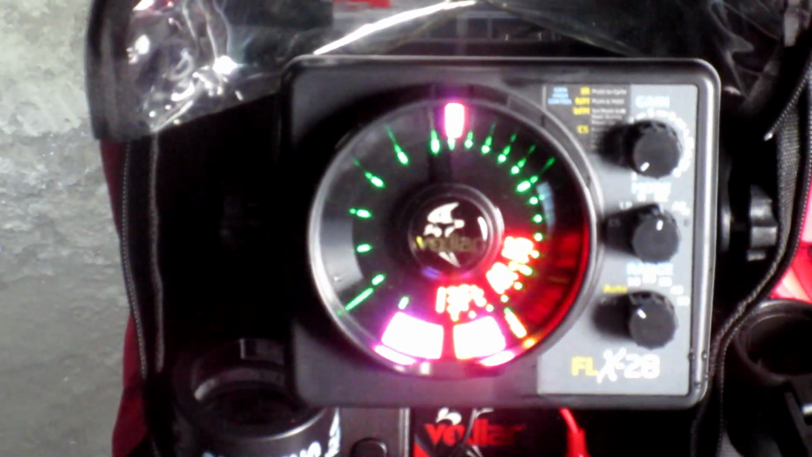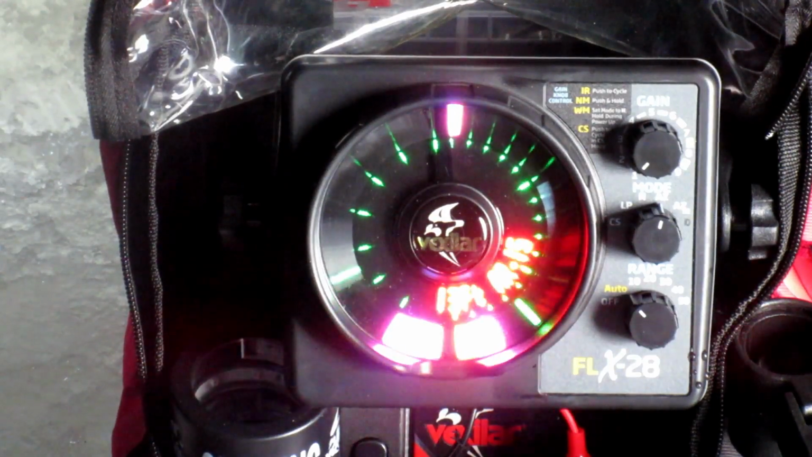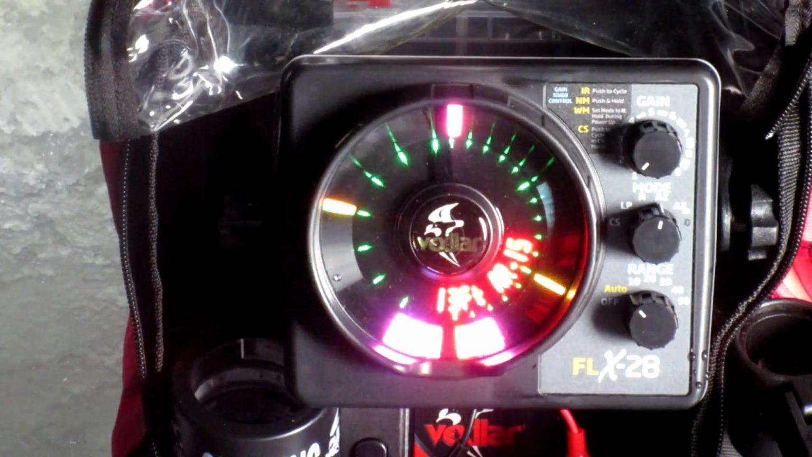Since I'm zoomed in on 6 feet, each line represents a foot. So there my jig's a foot off the bottom, 2 feet, and so on. So if there was a fish down there, it really gives you the opportunity to position that jig pretty much anywhere you want.